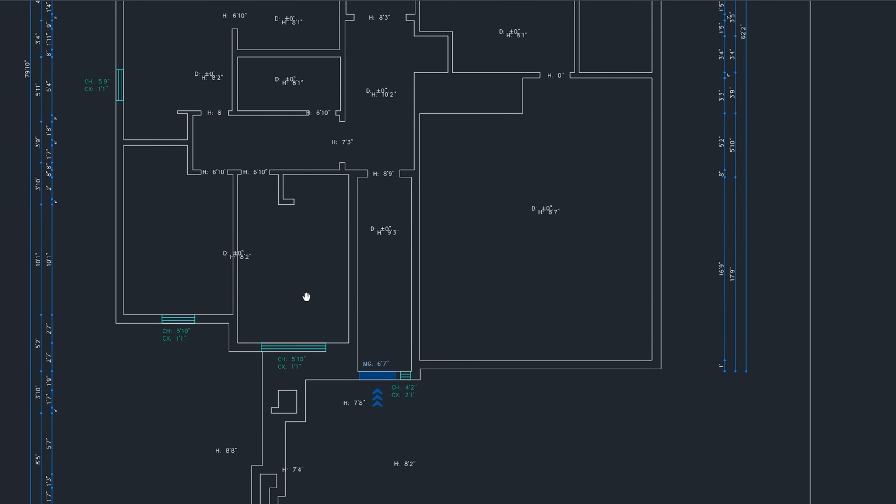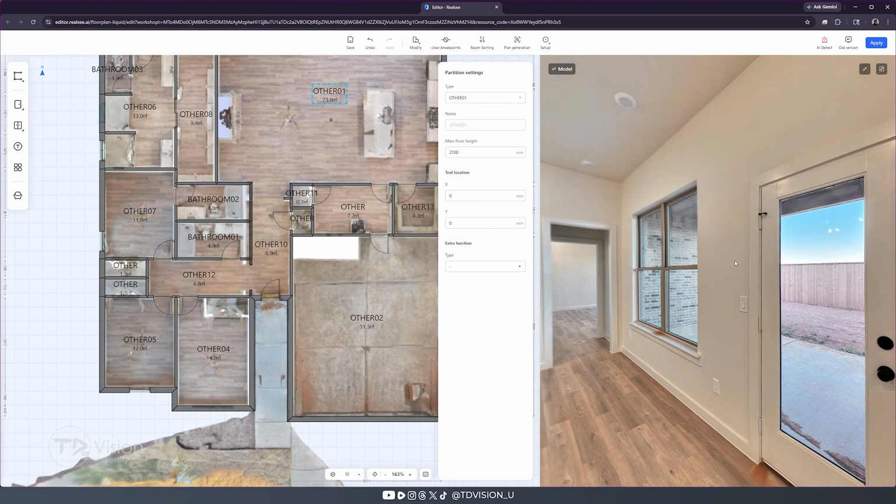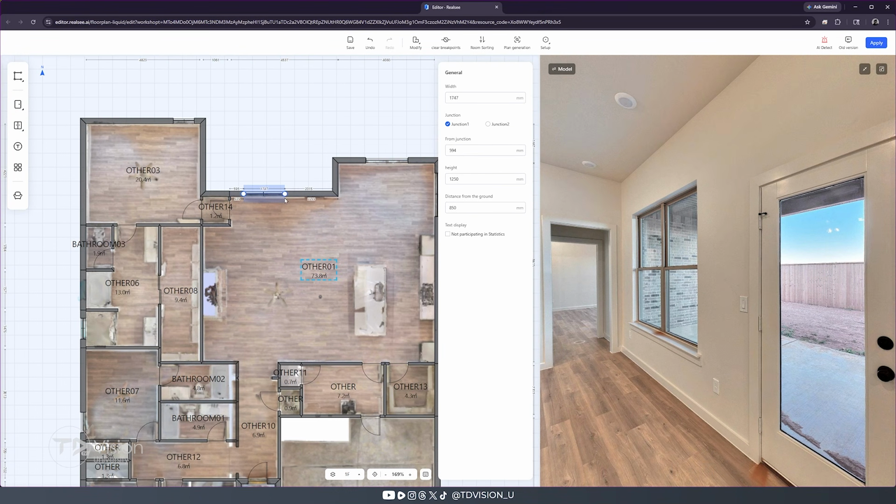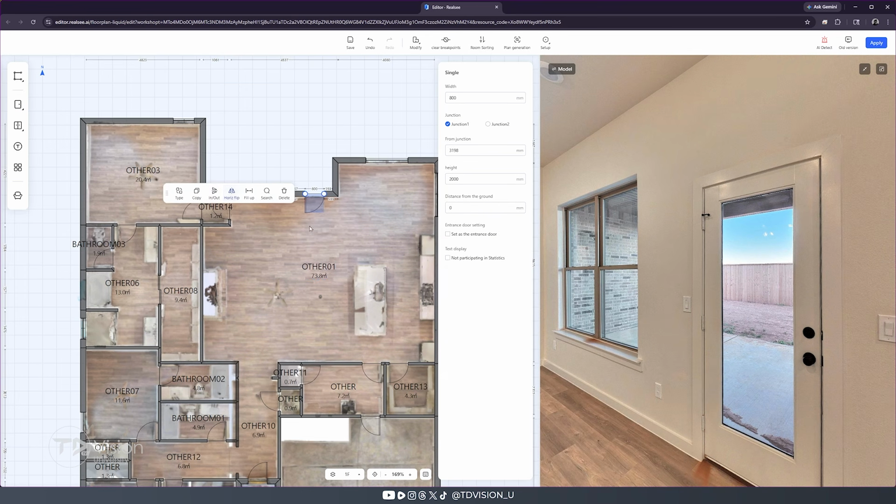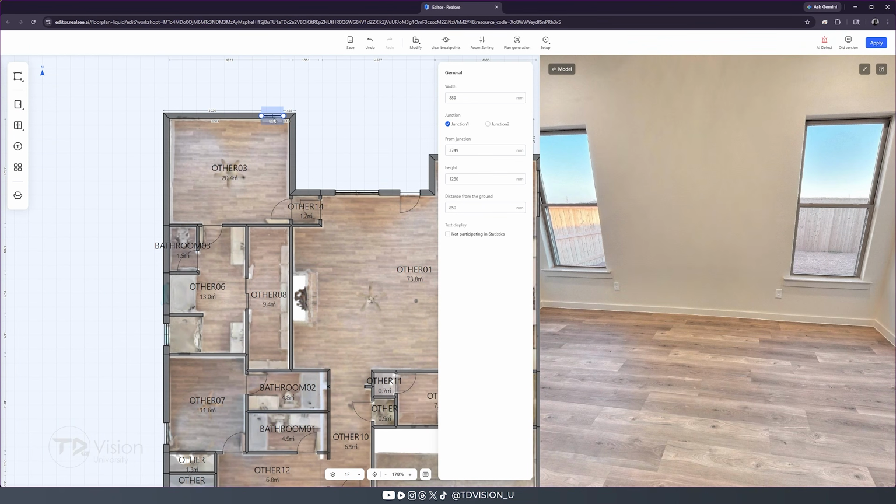If you know anything about vectorizing or tracing a point cloud to make it into a usable set of floor plans, you know how much of a hassle that can be. So being able to just download a CAD floor plan that comes out at about 90% ready to be used straight from the Realsee platform, I think is golden.